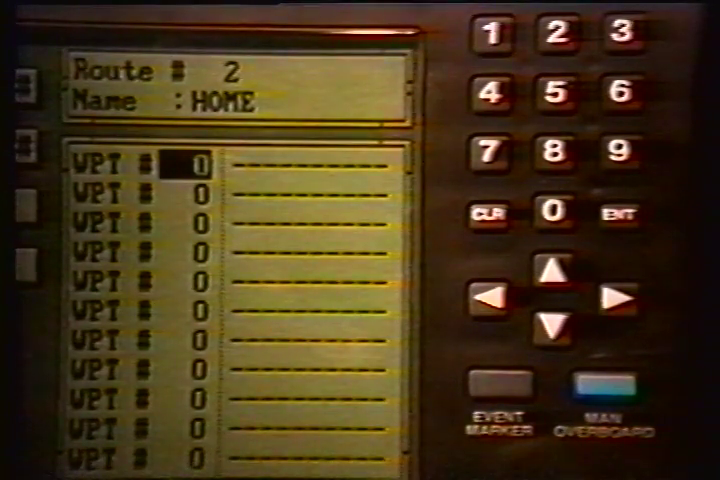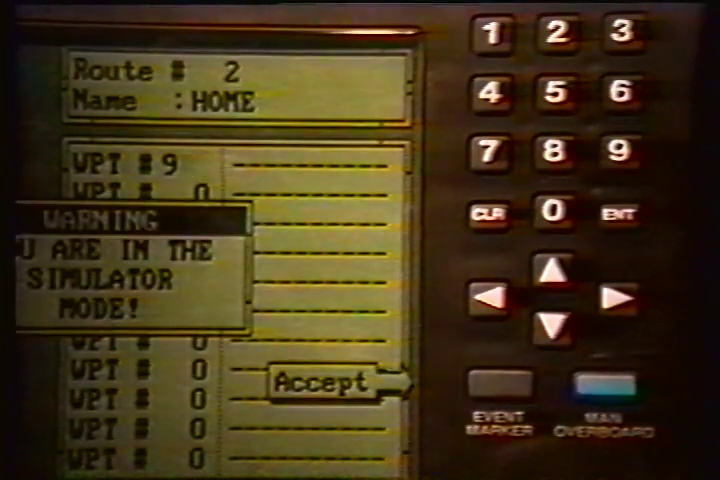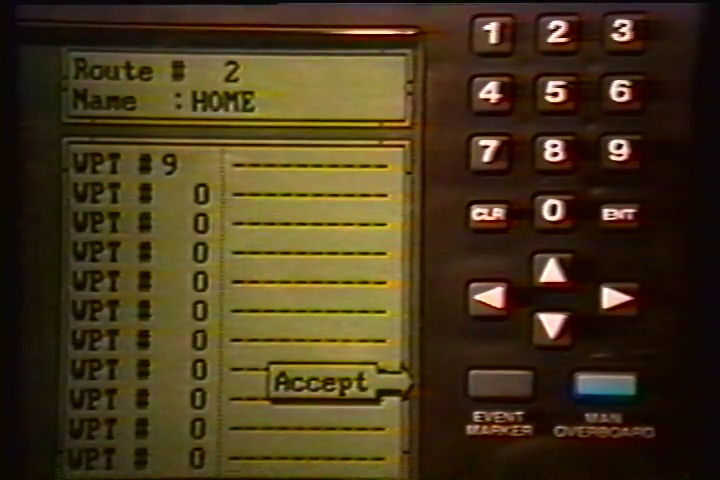If you've named a route, the black box should be on the 0 at the top of the waypoint list. If not, move the black box to the 0 using the up or down arrow keys. Now press the numbered keys of the waypoint that you wish to go to first in the route. If you've named the waypoint, it shows in the blank space to the right of the waypoint number. Next, press the key next to the Accept label.